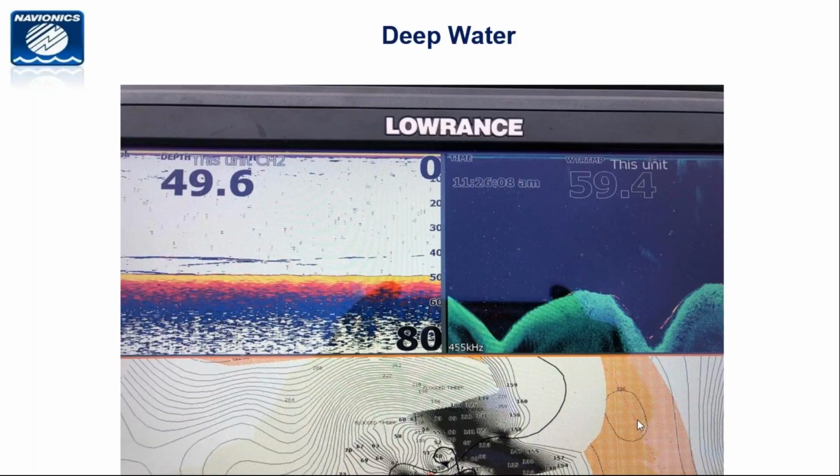Can you all see that now? Okay, perfect. And so you can see with the fish reveal in the Lowrance, it makes it very easy to see those spotted bass down here.